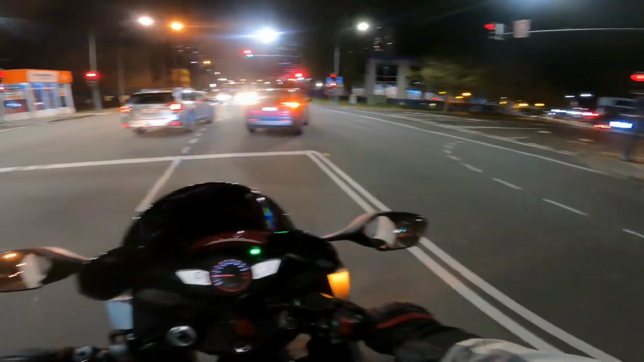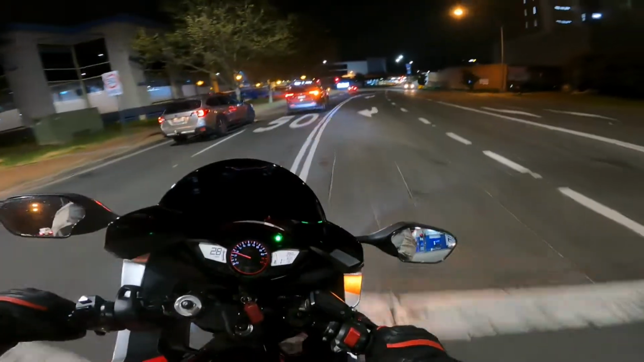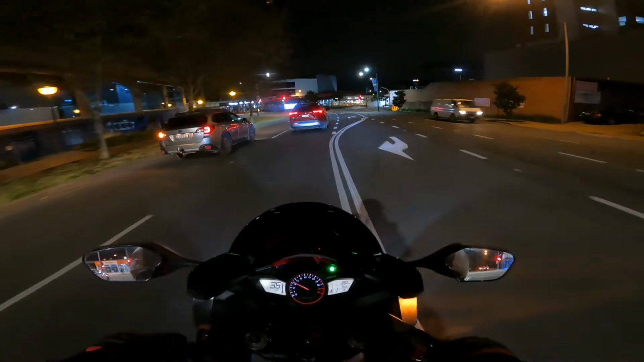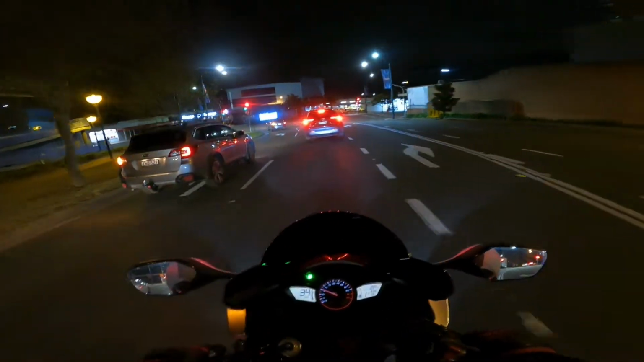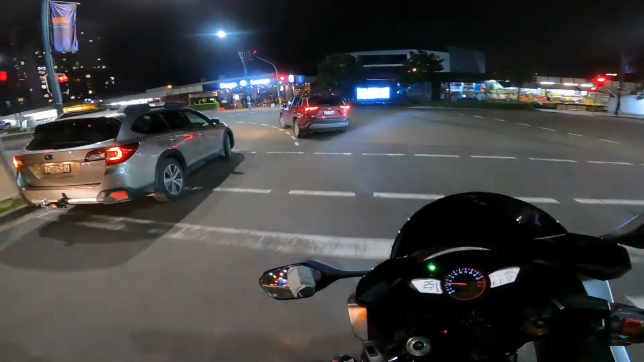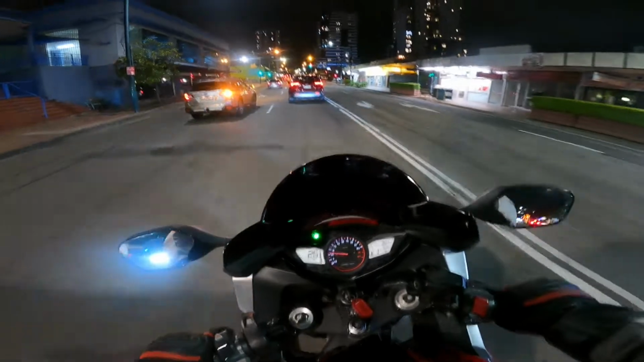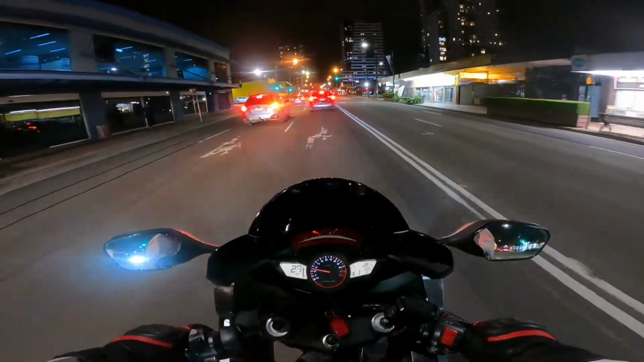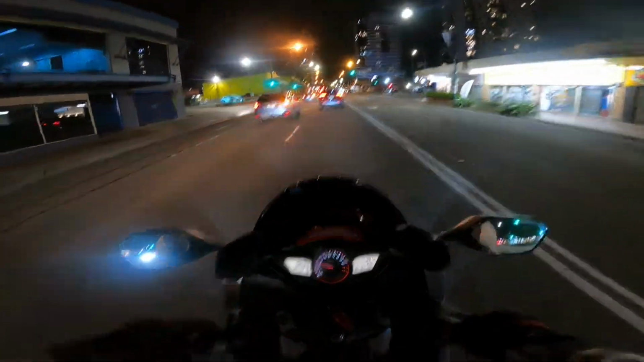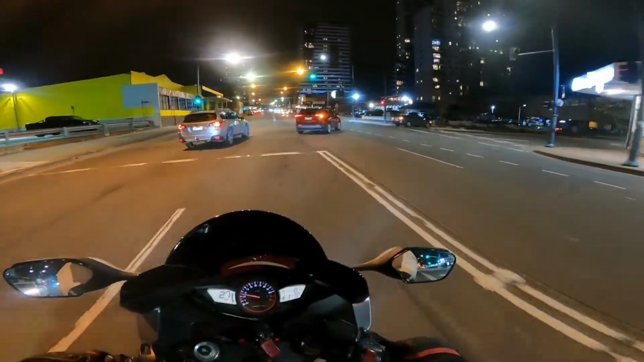I'm not having a great sense of dexterity on this bike with these gloves. Anyway, what do you do? Having a bit of an issue finding the bloody indicators with my thumb, it's been hard.